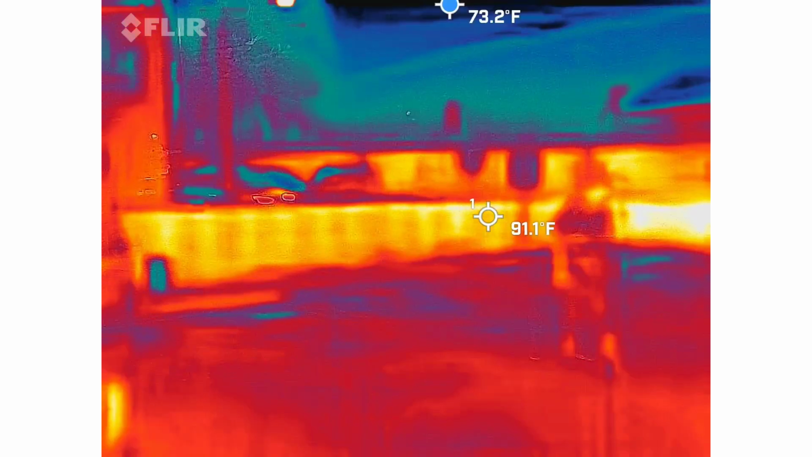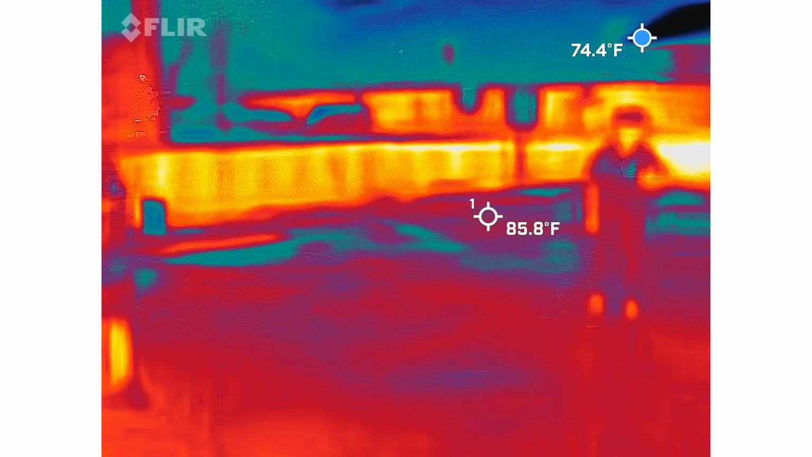How this works, just like close the windows.